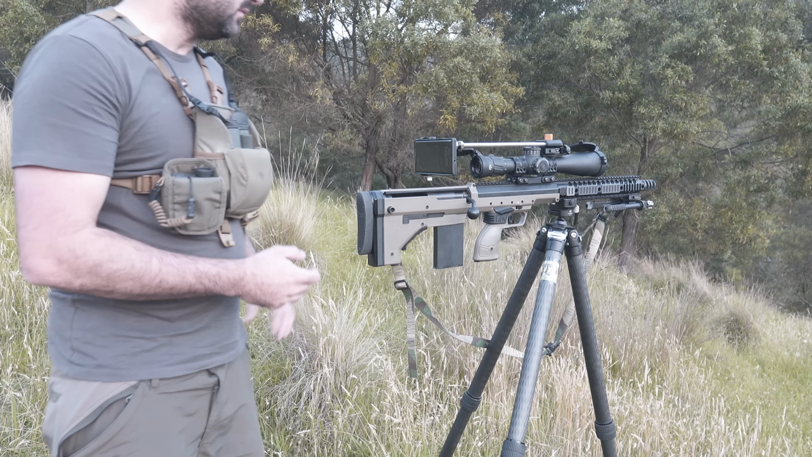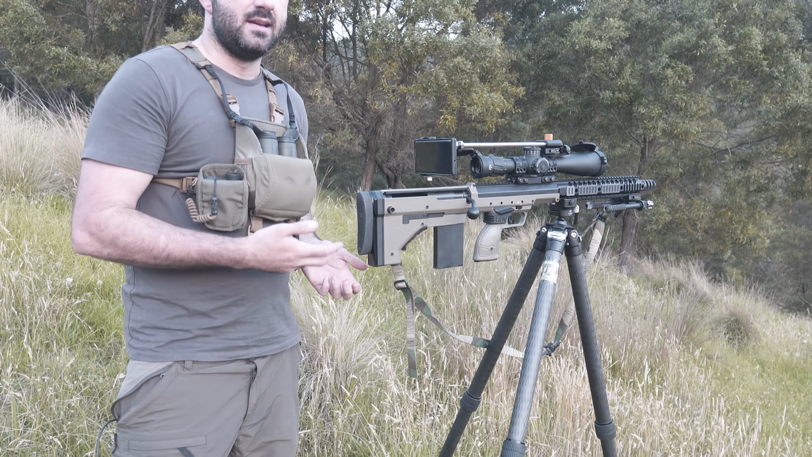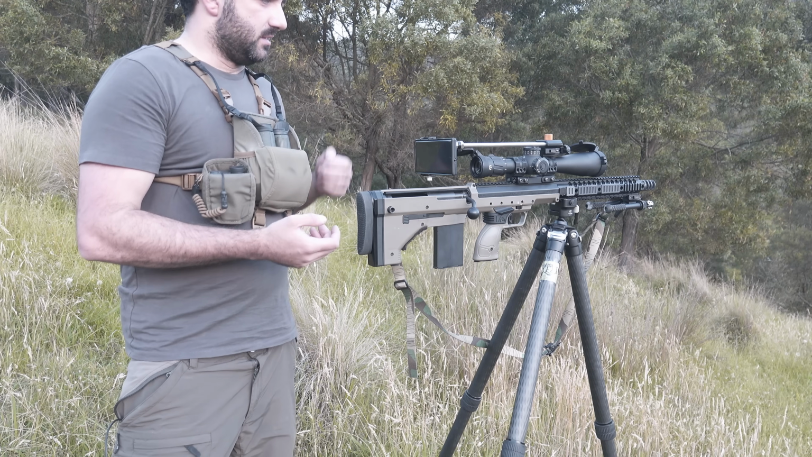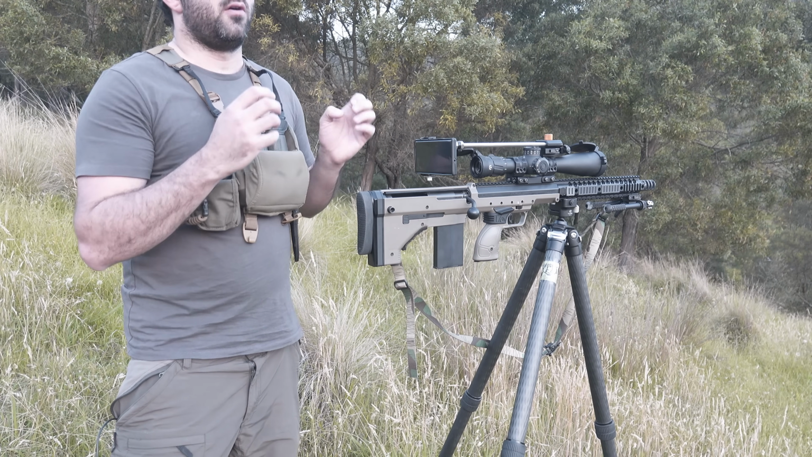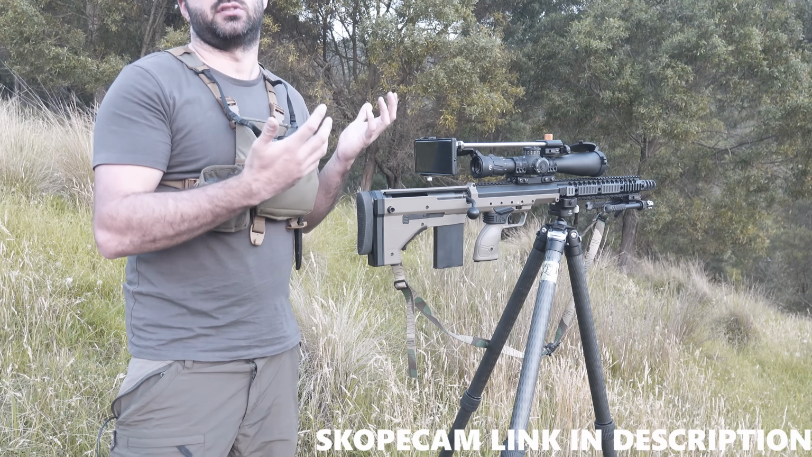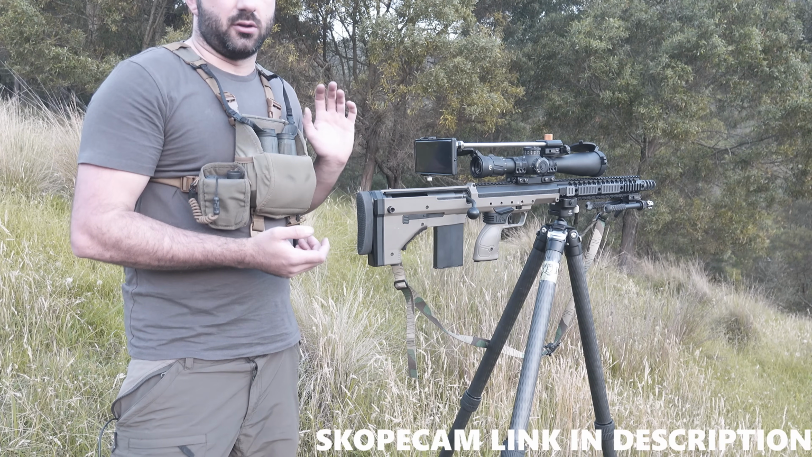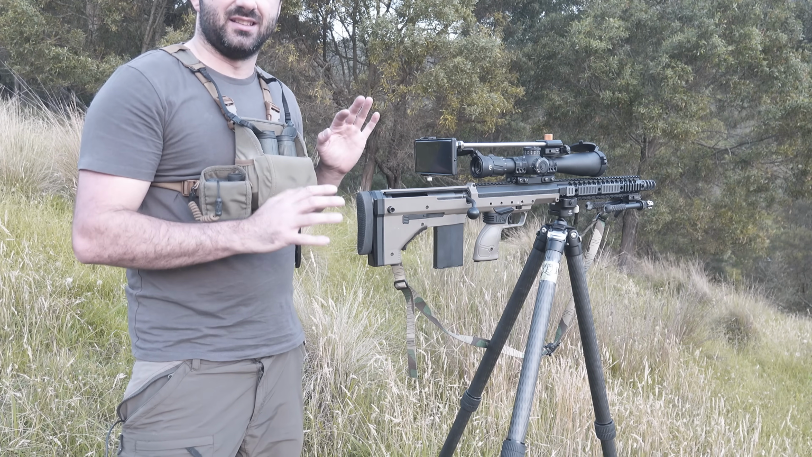So of all the scope recording devices we've sort of looked at, like the likes of the Trigger Cam and the side shots for the GoPros, I don't find them as immersive to watch as the Skopecam, because that gives you your entire field of view. It looks as though you're actually shooting the rifle. So for the video quality, I really like these, but they're just a little bit clunky to use.